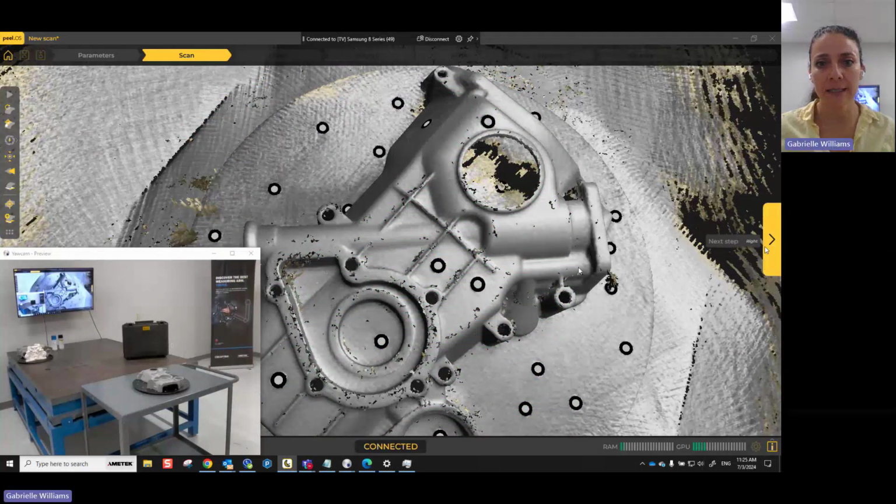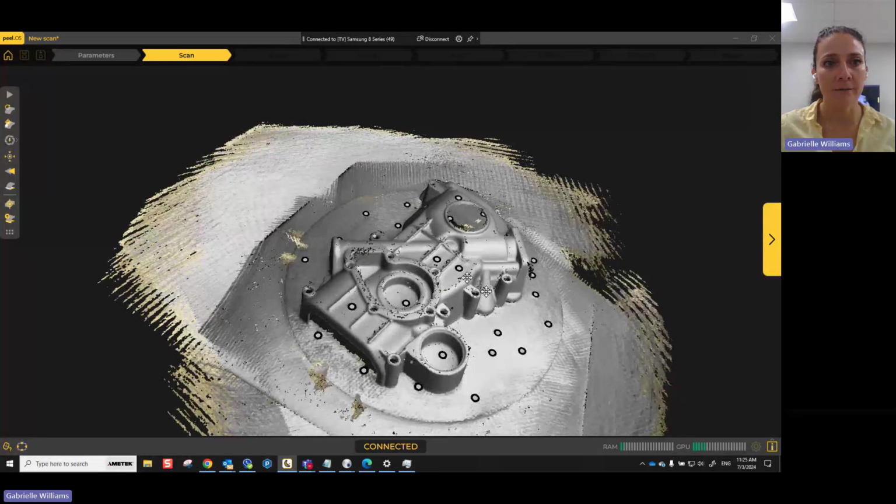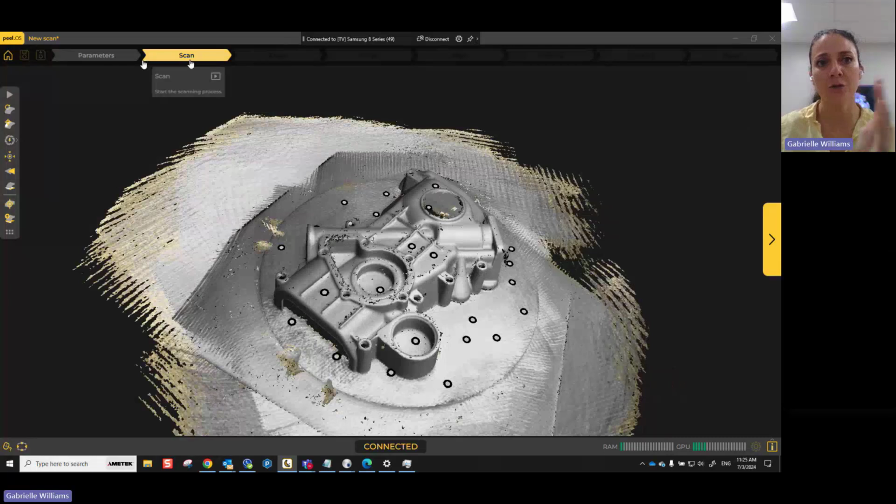So I'm going to just go ahead and hit the next button. That's another nice thing about our software. Everything is just telling you step by step what you're going to be doing, so you don't have to think too much, especially if you're just getting started. But if you ever do need to go back, you can go back to different settings. So in this case, I can go ahead and hit the next.